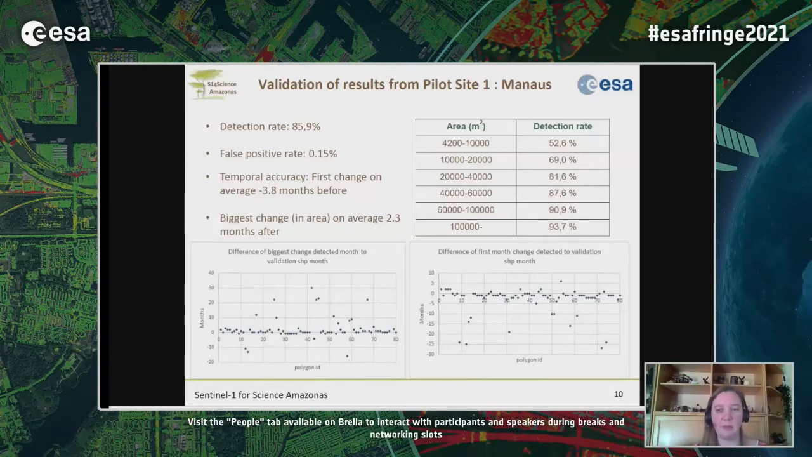And in reality, this might be a little bit better because if you remember, these stat cubes that we are using, they are already looking at a longer time frame. And also the validation polygons are based on monthly mosaics.